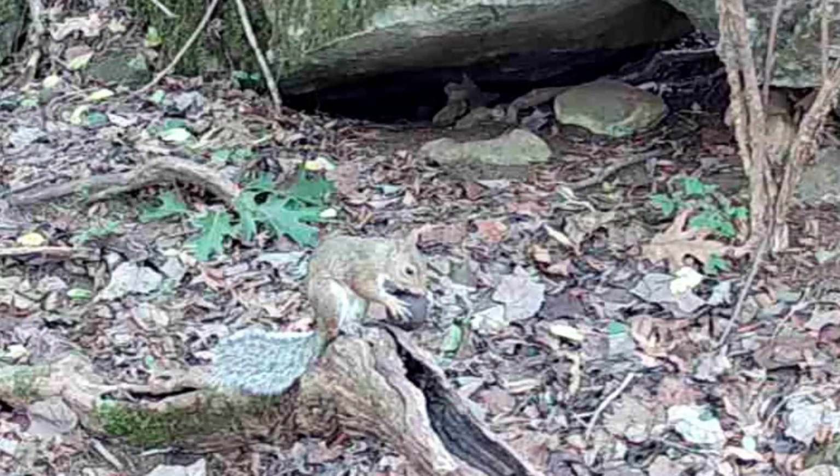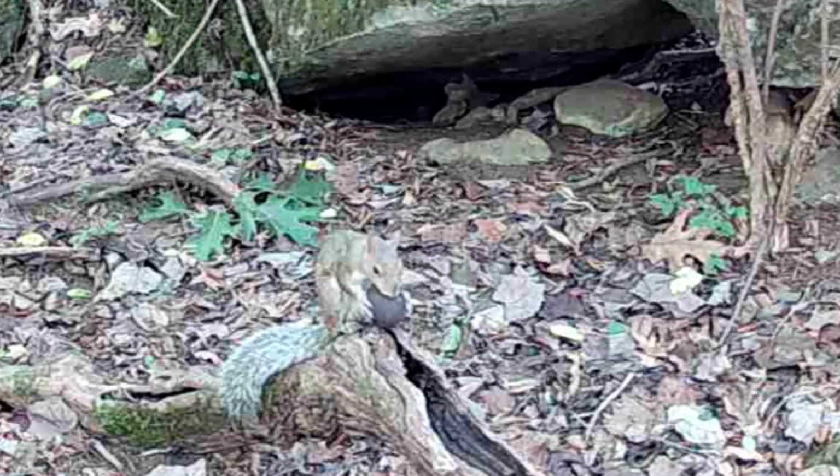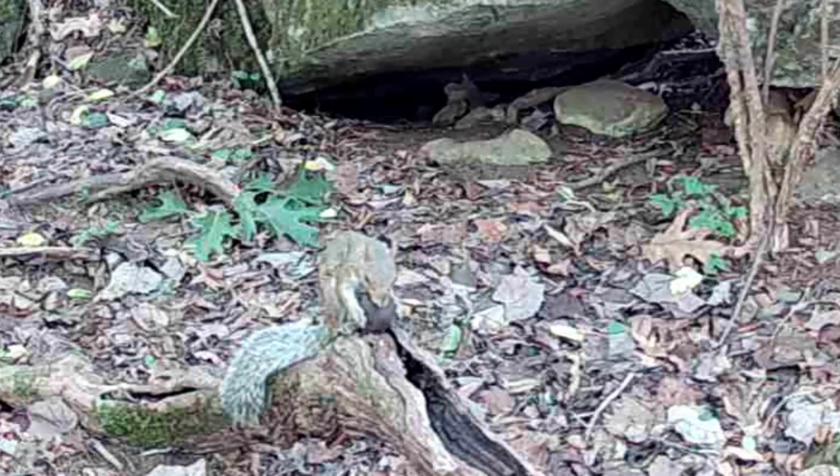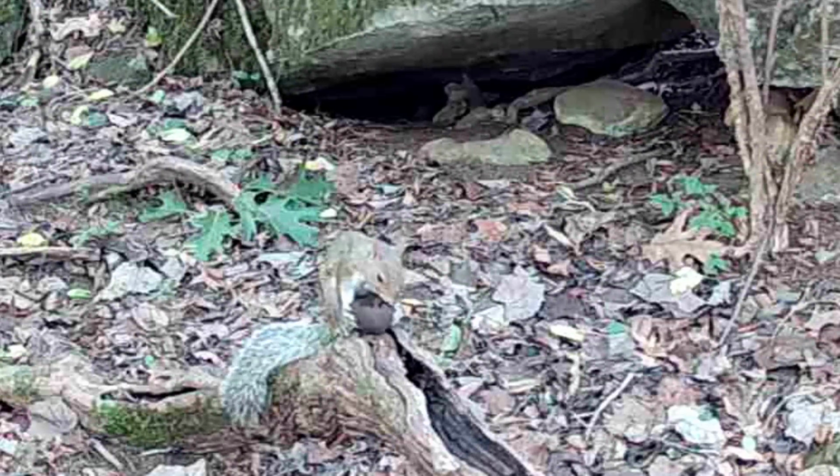And up at the rock, I'm not sure it's Ricky or not, but they're enjoying the walnut too. They enjoying these things. They sawing right through them. And there's plenty to choose from right now.